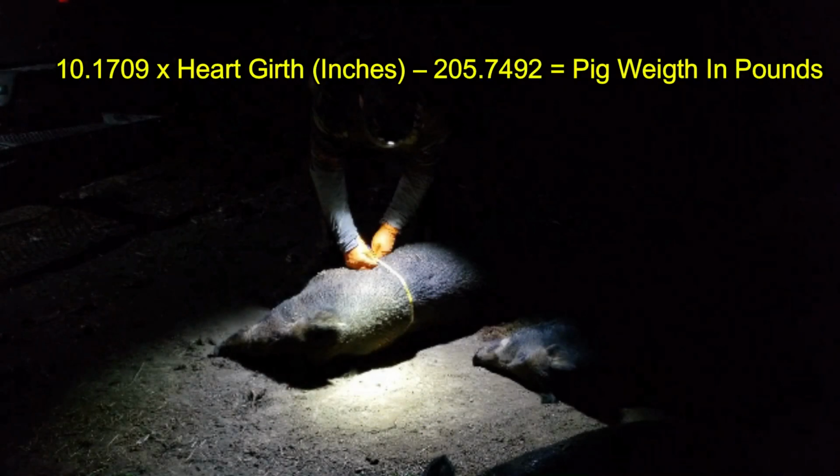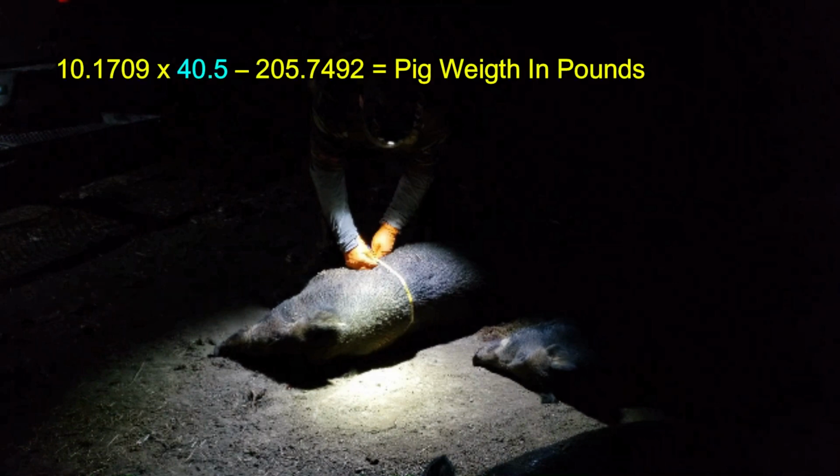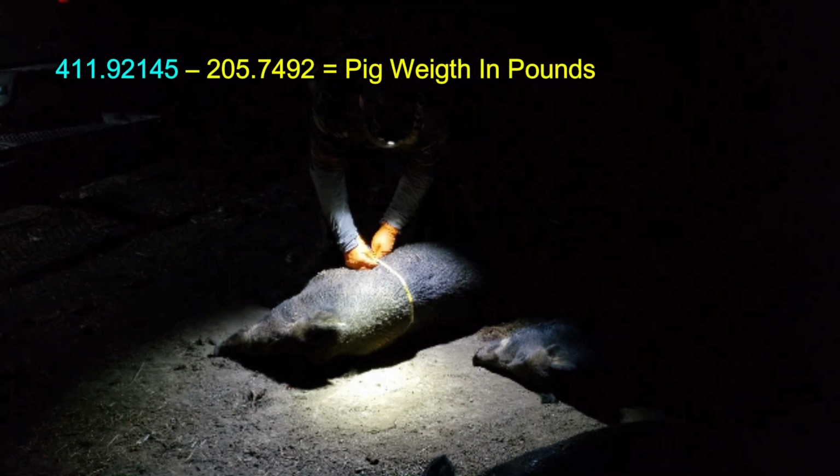So the original formula is fairly simple, but it's complex in that it involves a lot of decimal places and math that most people can't do in their head, as you see by the formula shown right here. The Heart Girth was 40.5 inches. Now, taking 10.1709 times 40.5 minus 205.7492 will give you the pig weight, or in other words, 411 point whatever minus 205 point whatever gives you the pig weight of about 206.17225 pounds.